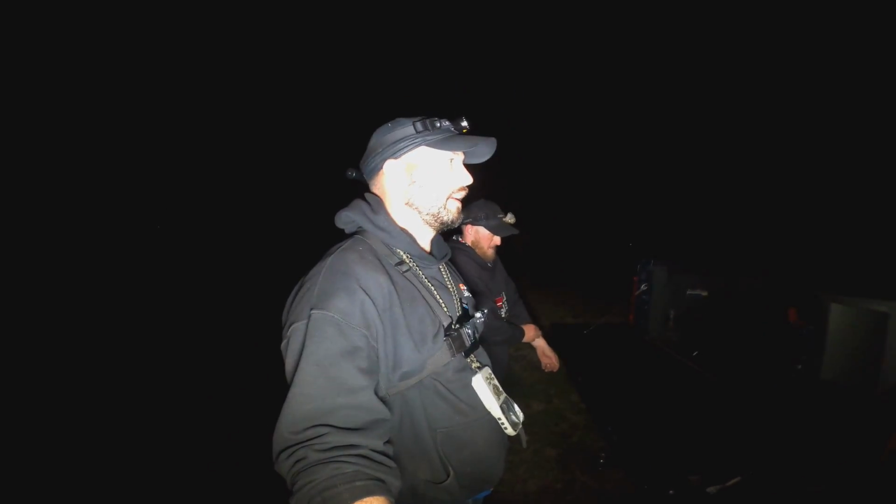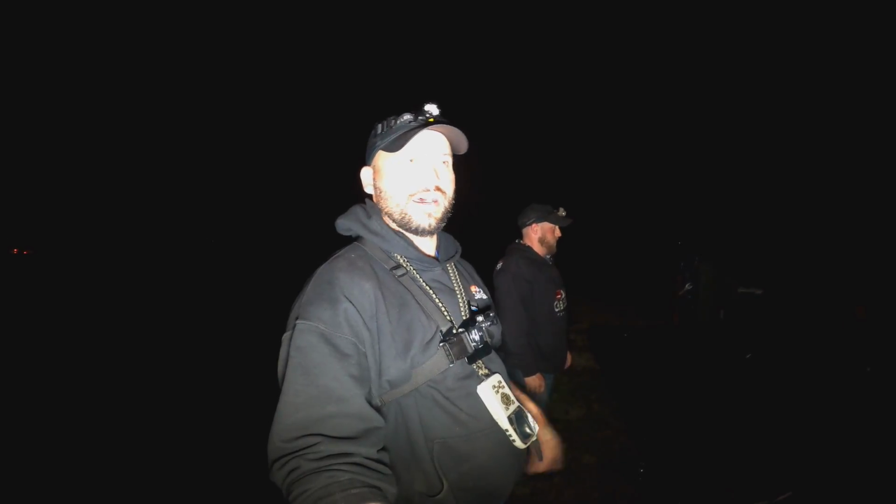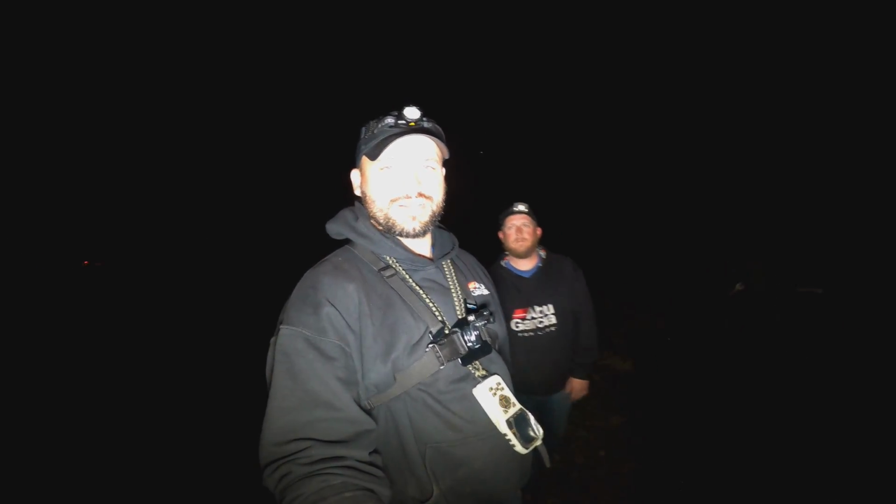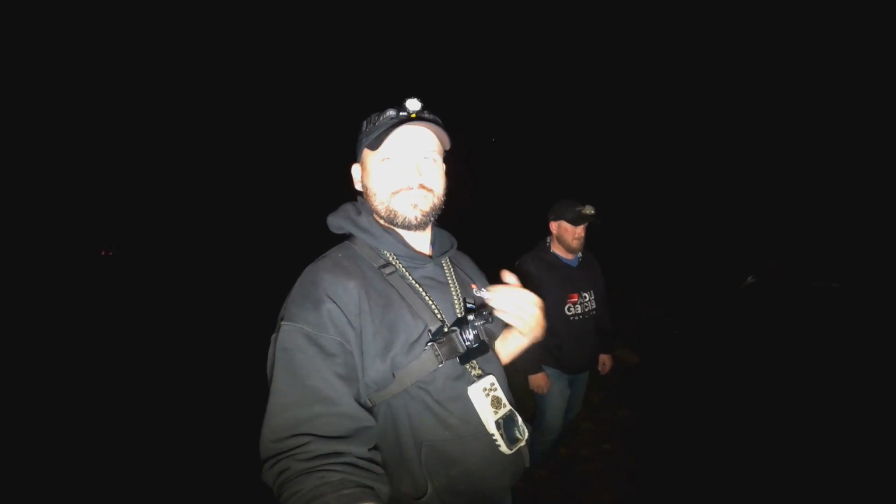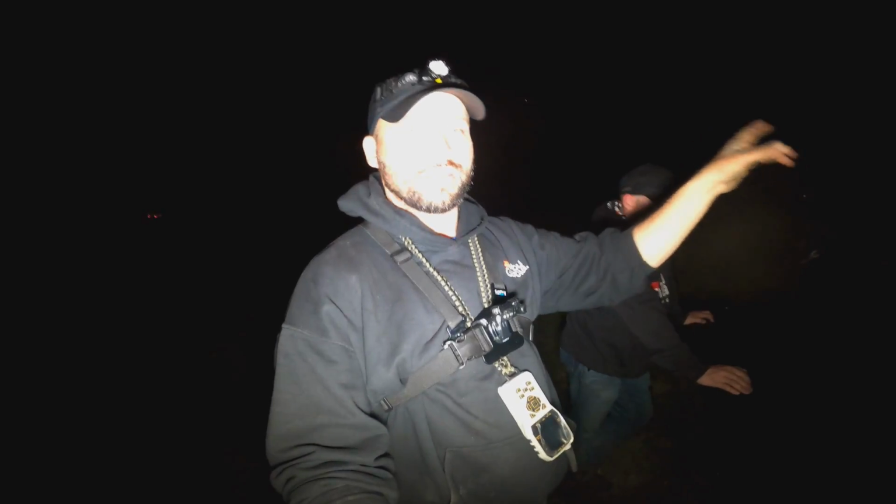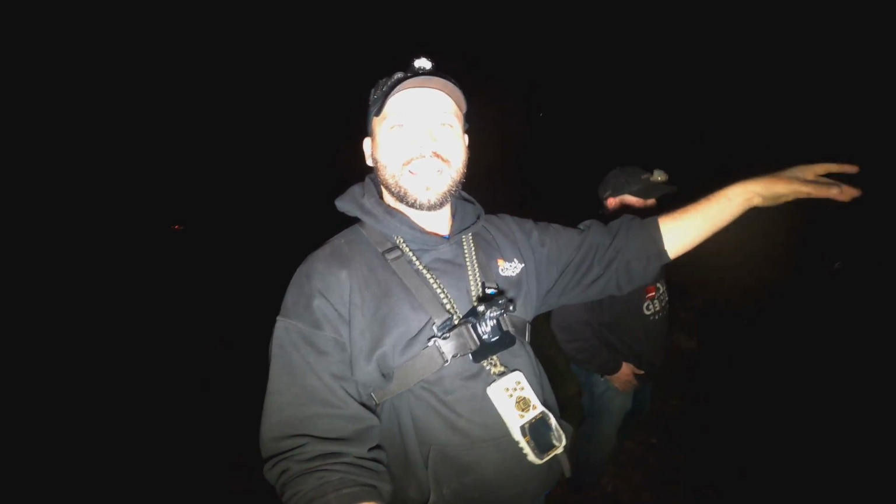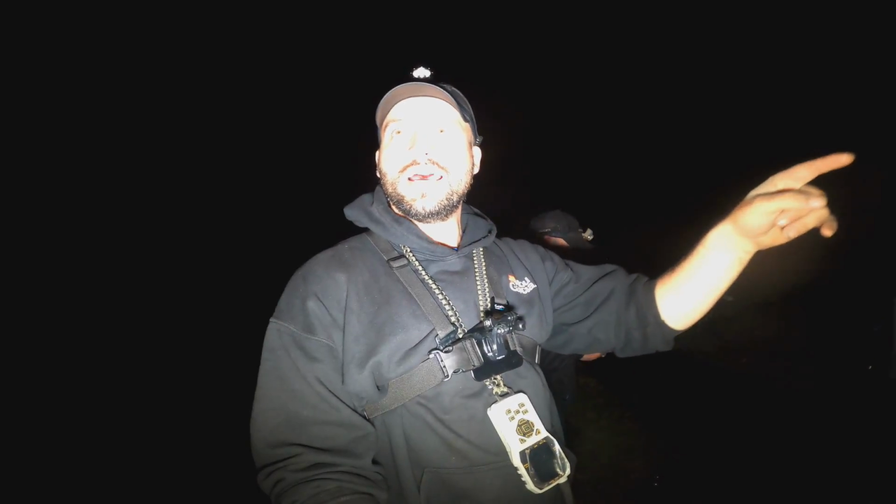All right, well, it has been one heck of a night here. We've got pigs on the ground. We've got what, 9 of them on the ground? Nine of them on the ground. This was the group that was up in the pasture when we got here, and we watched them circle back down and got the drone up and were able to watch them walk around. We had set up to call in coyotes. We were going to wait and see what that group of hogs had done.